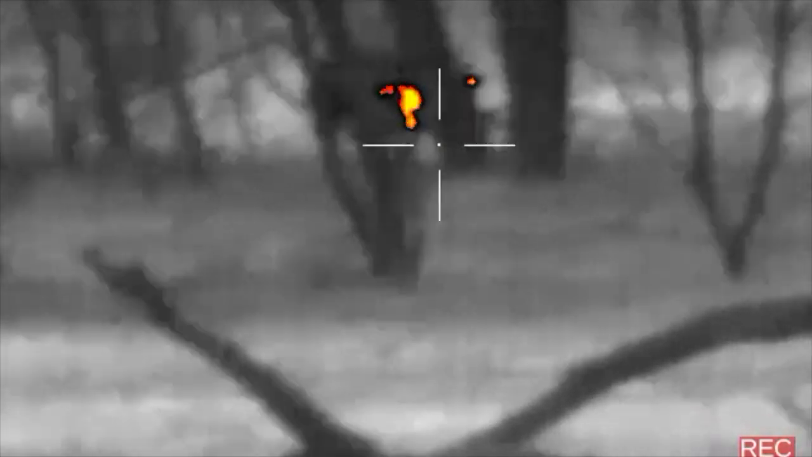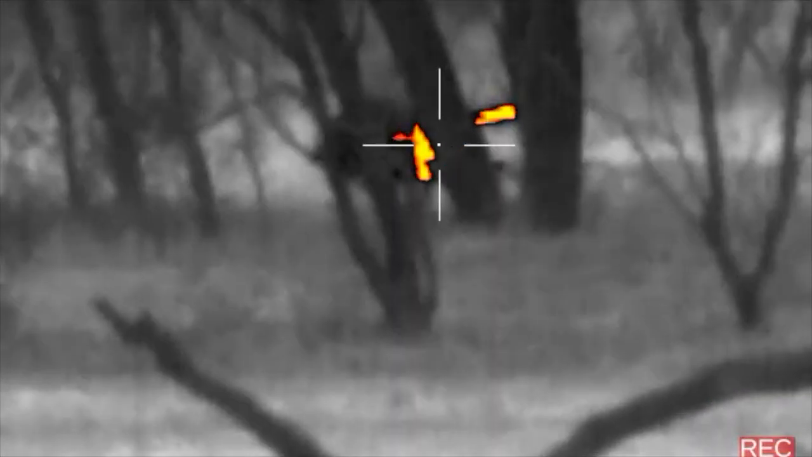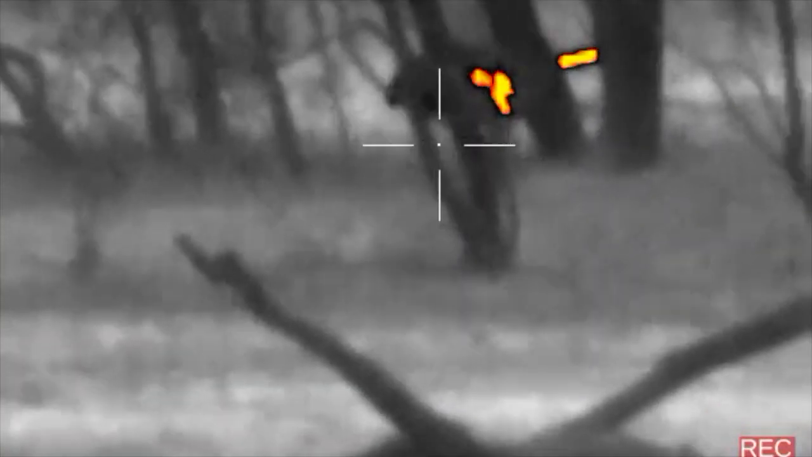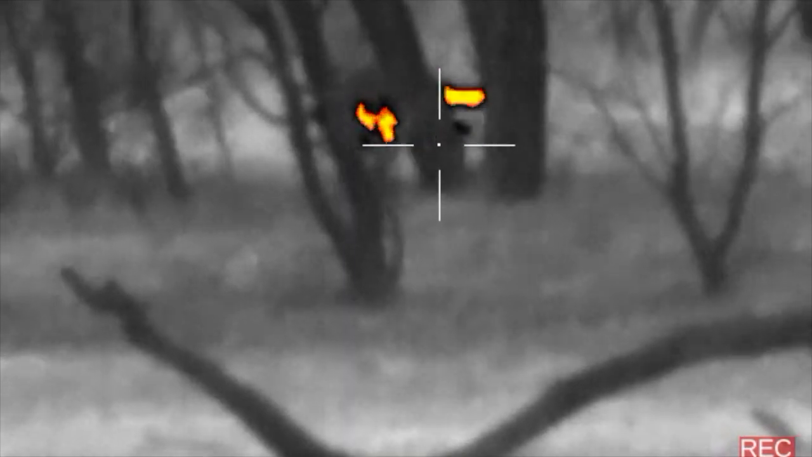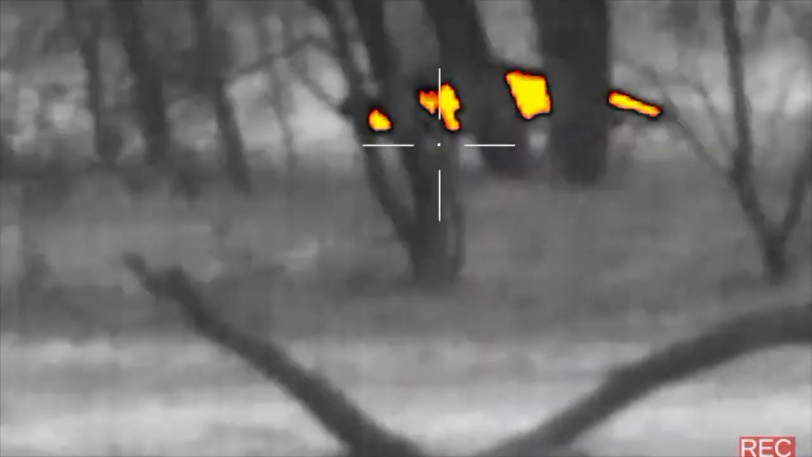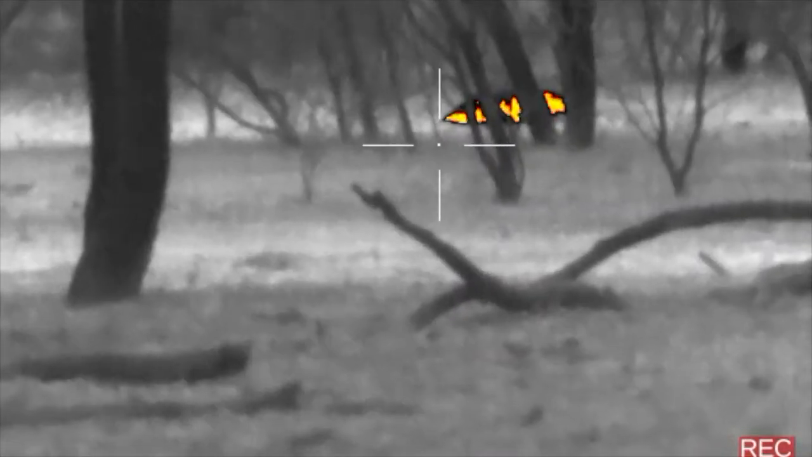Sniper! That was legit. Love it. Last time you eat out of a barn. That may just be the best shot in 2020.